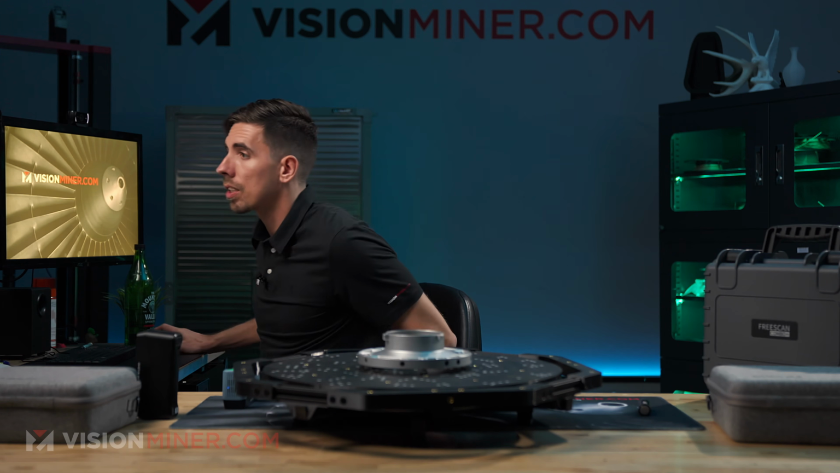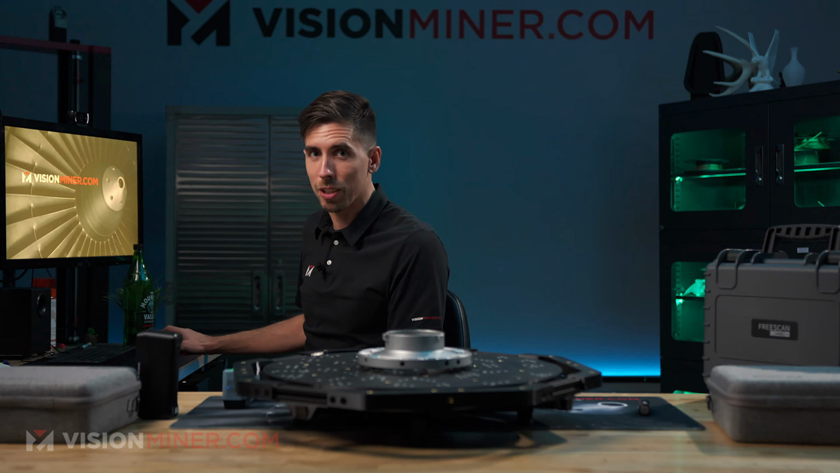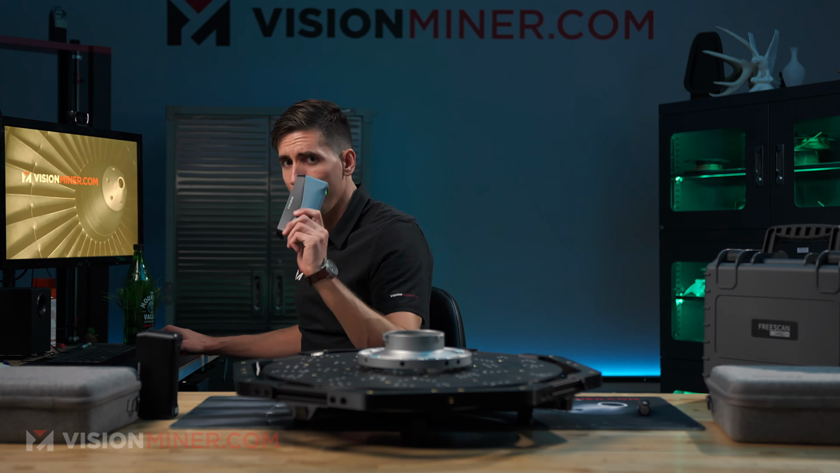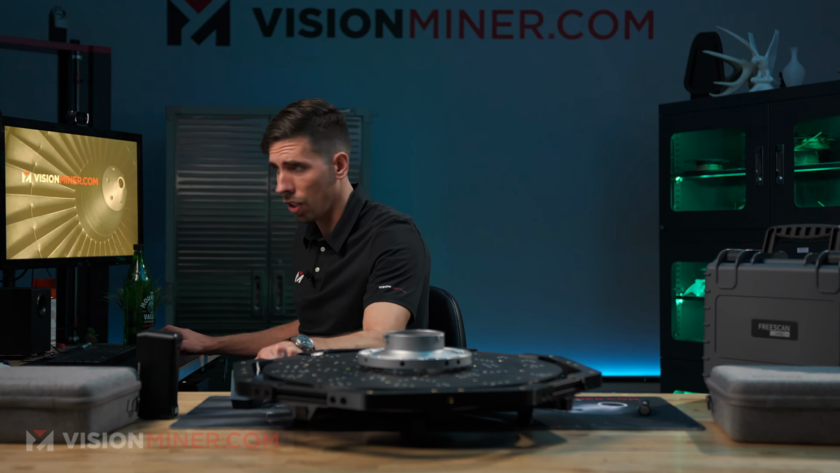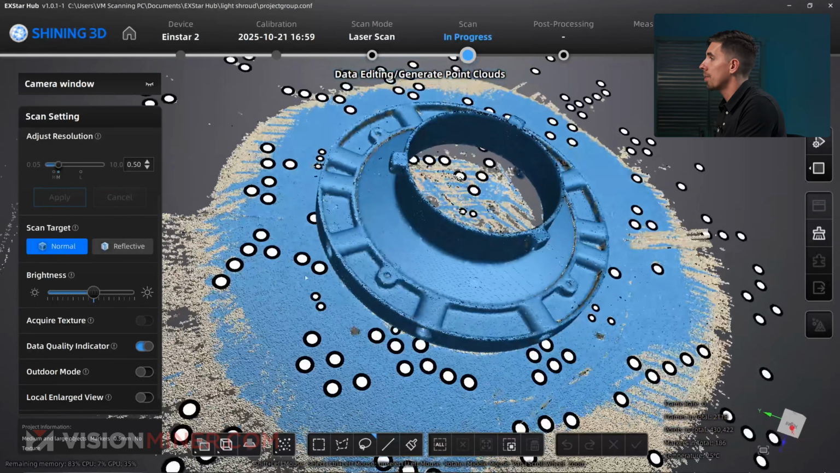If you're doing projects or things like that, a lot of the times you don't need 0.02 millimeter accuracy on your data, especially if you're reverse engineering stuff. So this could be a very handy tool for a fraction of the cost. I mean, at 0.5 millimeters, we got a ton of great data.